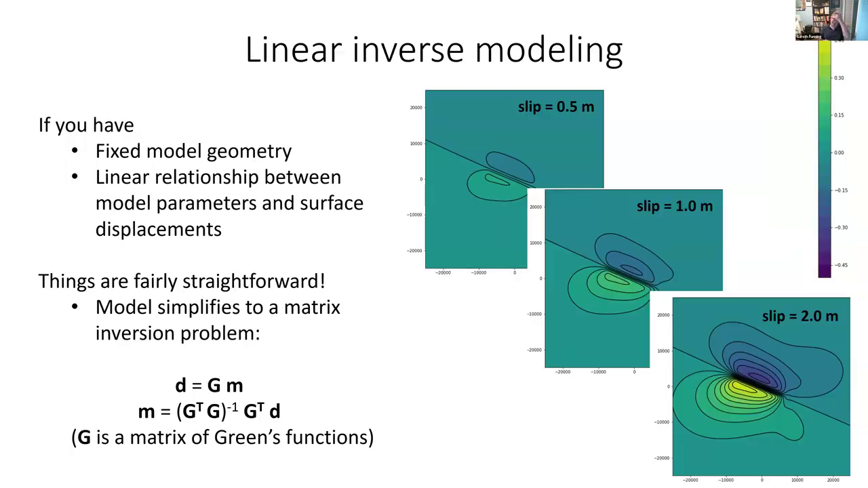Another thing is there are differences between the types of inverse modeling that you do. Some models are linear and some are nonlinear, and it makes a big difference in terms of how much computation time it takes to run them. So a linear model is one in which there is a linear relationship between a parameter and the modeled displacement field. So that parameter for earthquakes would be the slip of the fault. If you fix the geometry of the fault, so you're looking at exactly the same fault every single time, and all you vary is the slip, if you double the slip, you will double the displacement of the model.